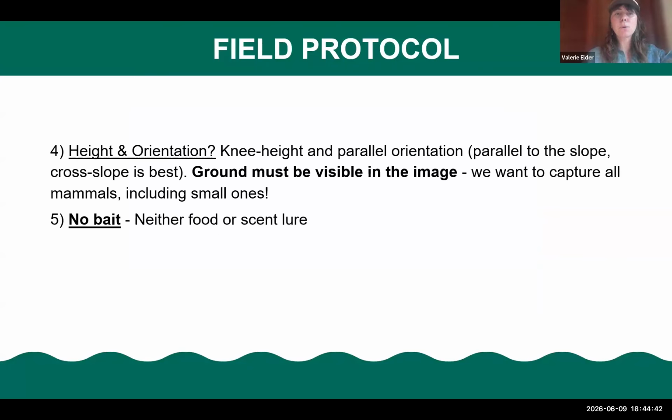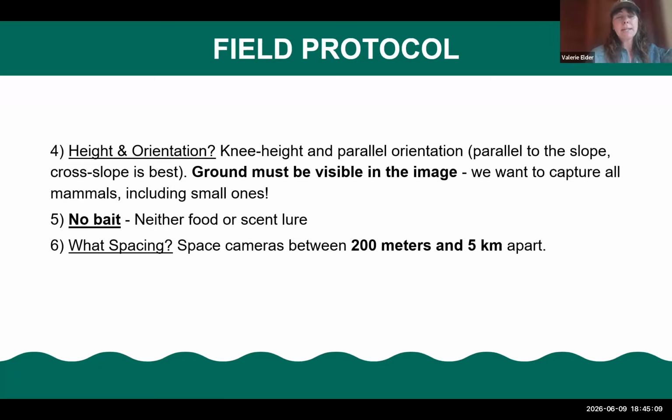And again, the field protocol we work with is knee height, and that's really with the focus of getting mammals. Because we want to be inclusive of large and small mammals, knee height is that middle ground to capture those. No bait is used, no food or scent lures. If you have special permits, that may be possible, but most people don't have permits for that to be allowed, so you shouldn't be using bait.